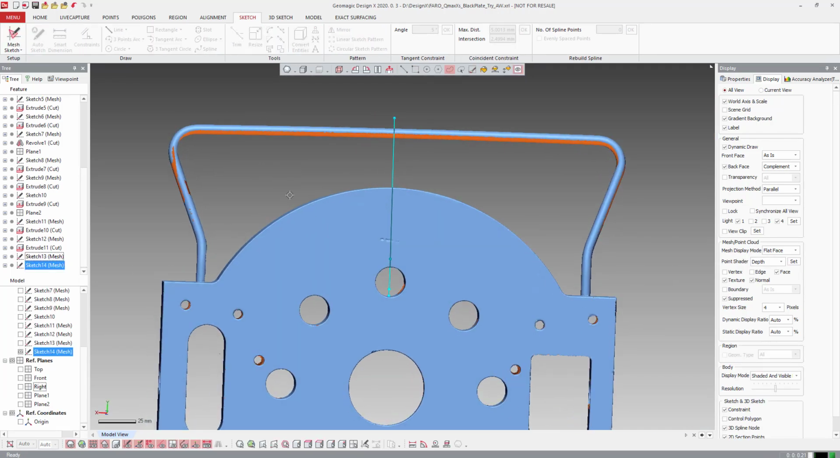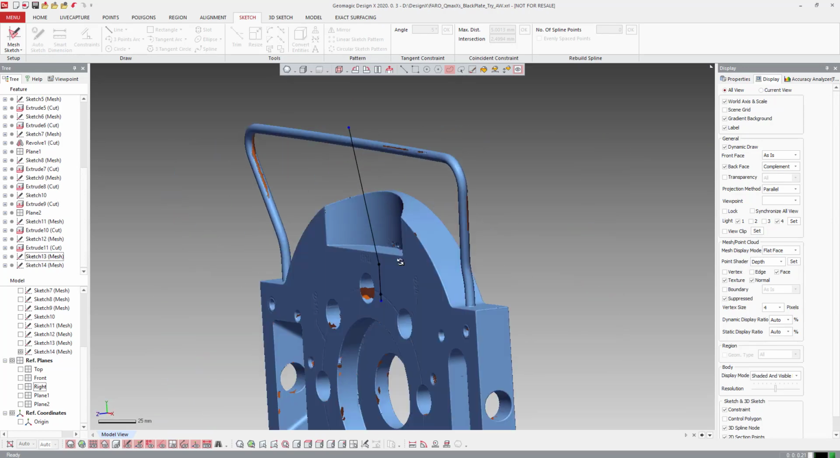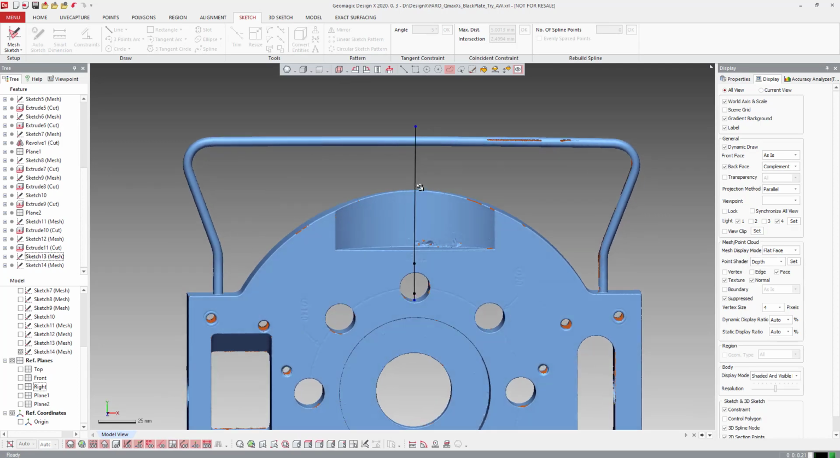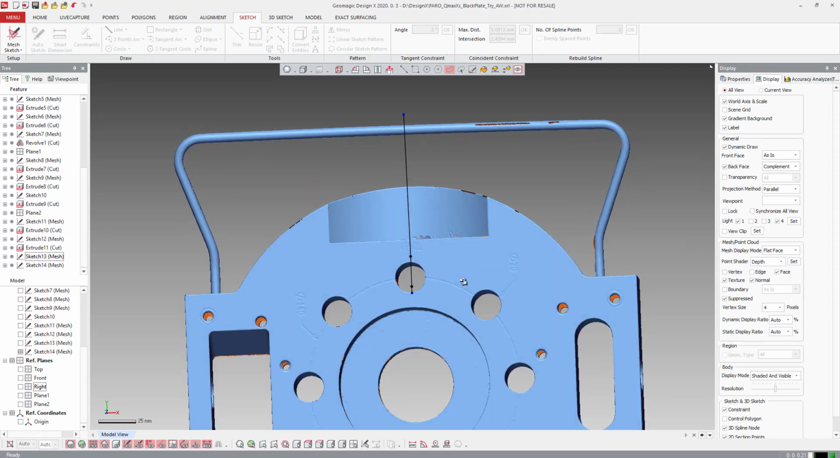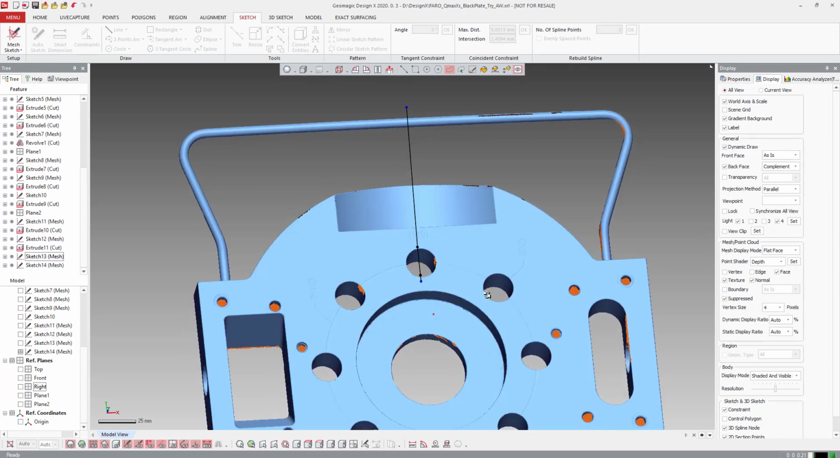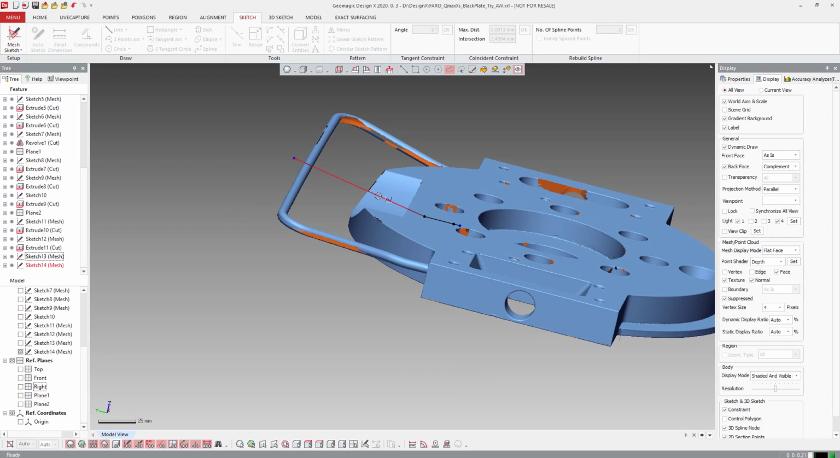And now we need to do another one from the top view. We're going to use the same depth, and we're just going to do the top outline through the center of the tube. We're not actually going to use it at that angle.